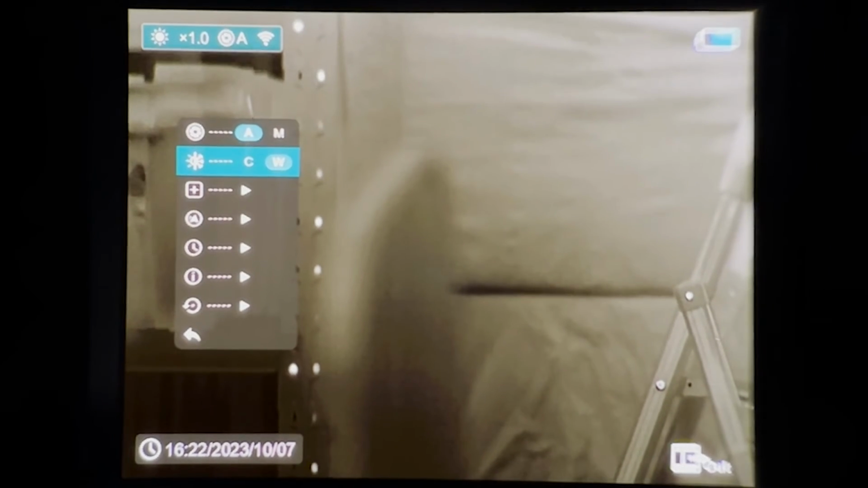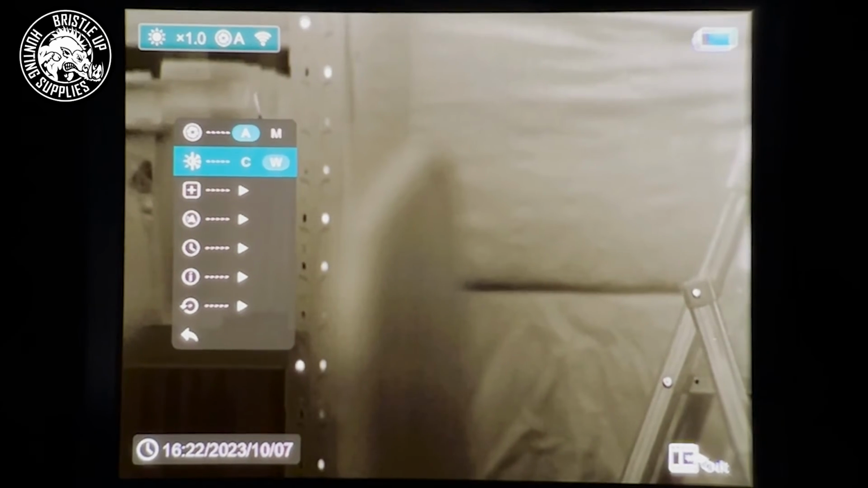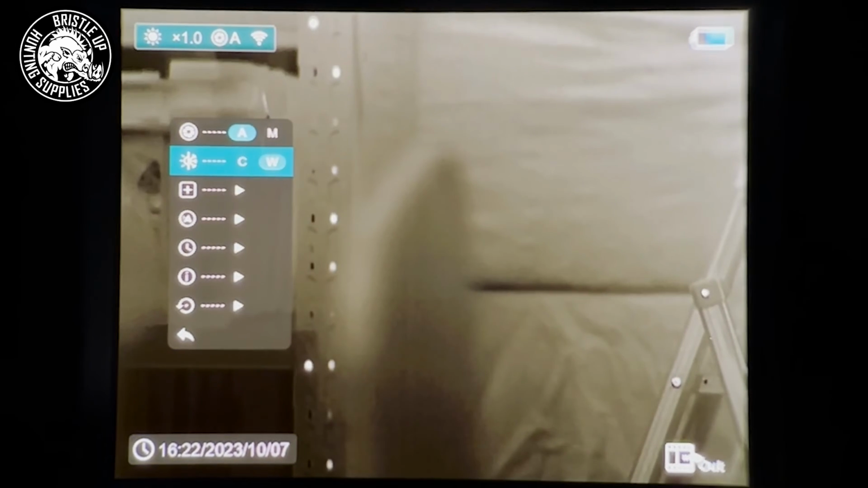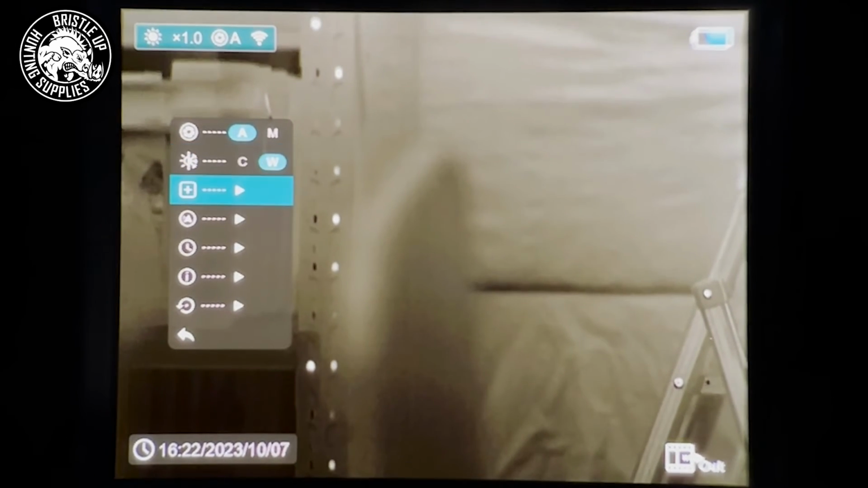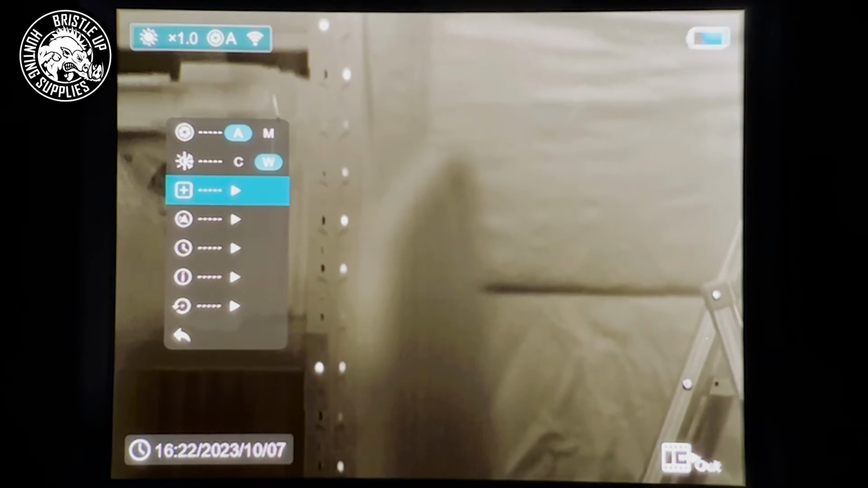So Infiray actually have options to show how your image is going to look. You have the option between cold and a warm look. So your cold look is your typical white look that you see on most thermals. Now I just leave it on warm. I do prefer the cold option, but I feel like on Infiray devices they work better on warm. But that could be just my preference.